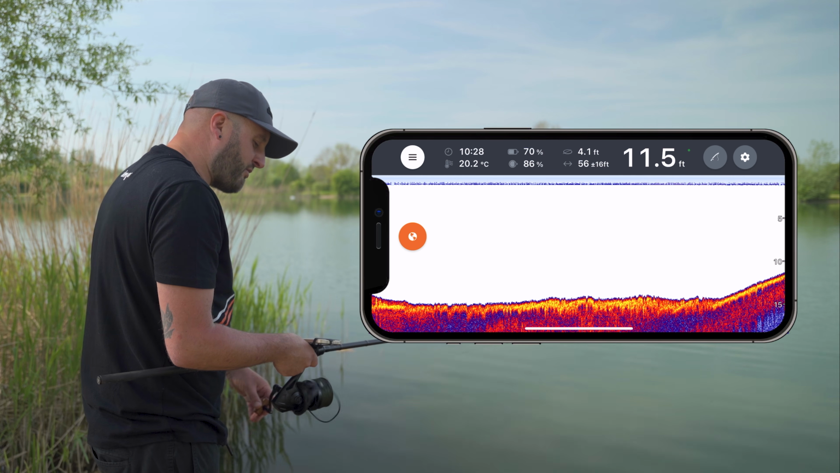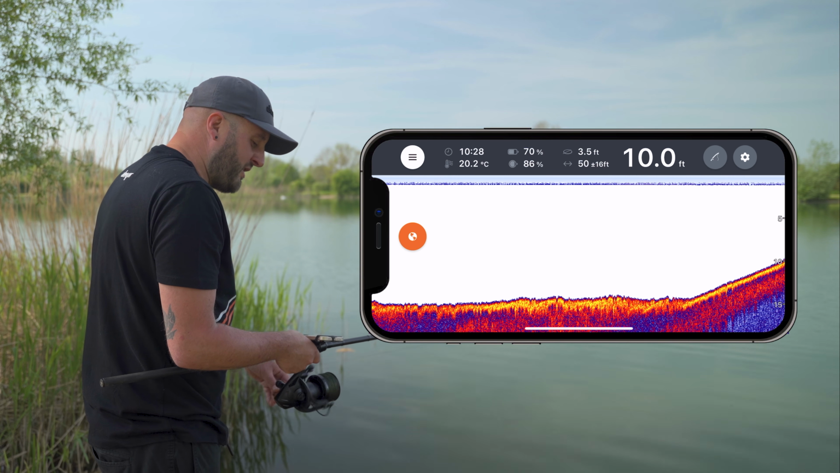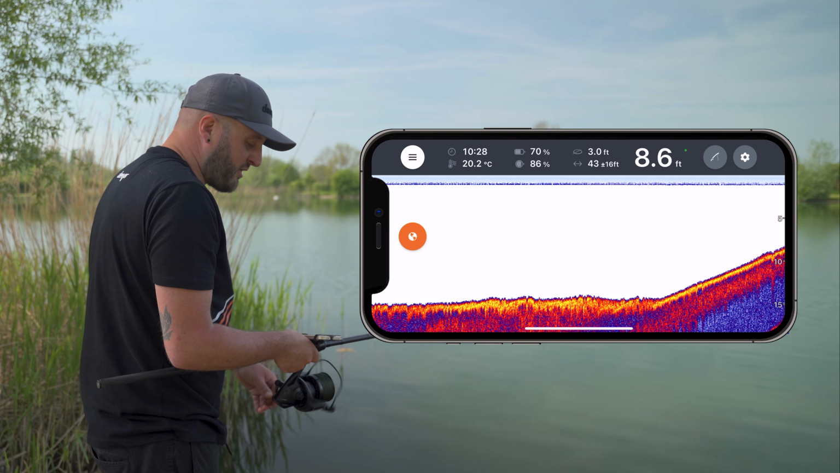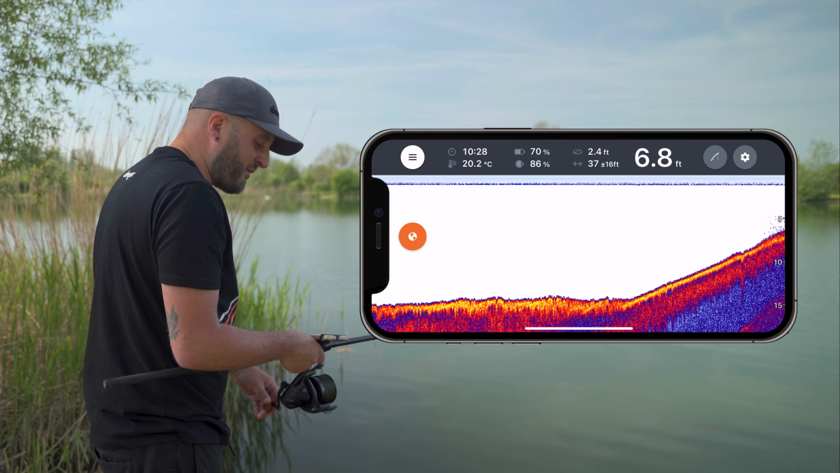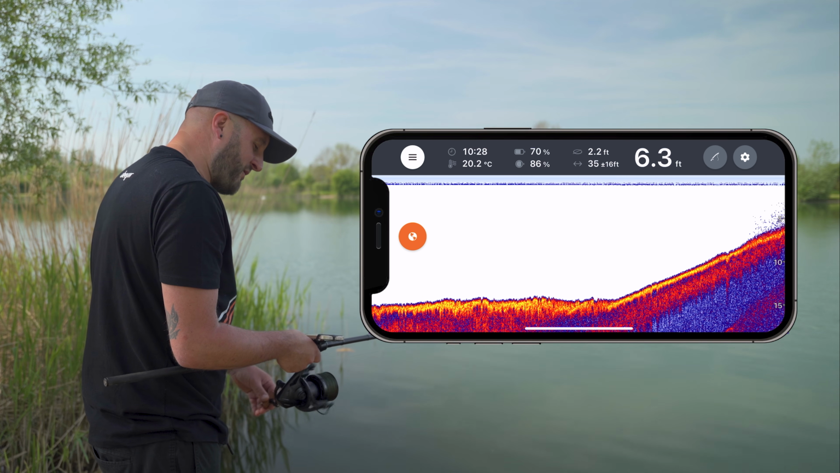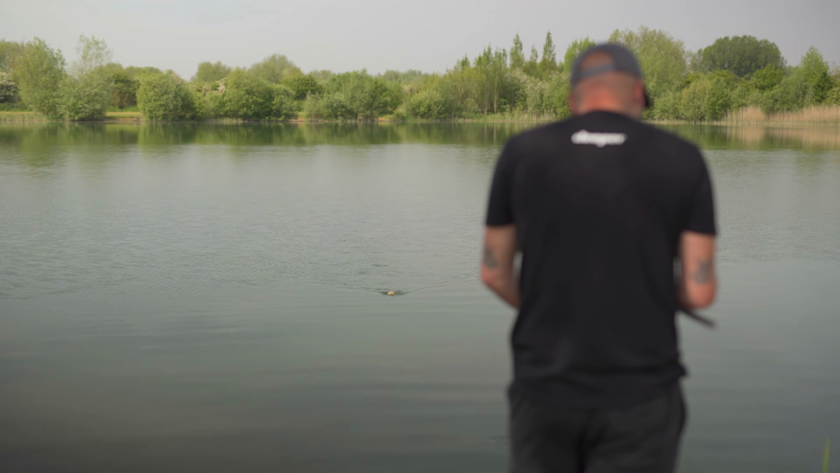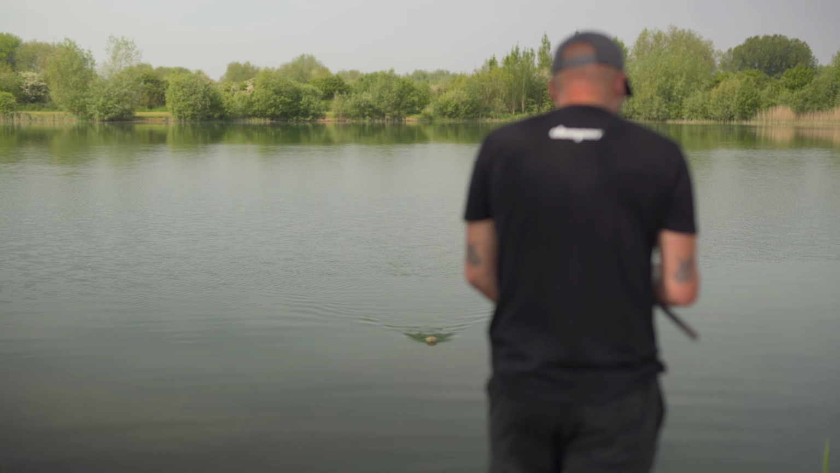And as you can see now on the right hand side of the screen, it's starting to come up the marginal shelf, which is relatively steep. You probably wouldn't want to present a rig on it. You could see your rig or your solid bag just rolling down that marginal shelf there and ending up just at the bottom of it. But it's now making its way up to my margin and underneath my feet.